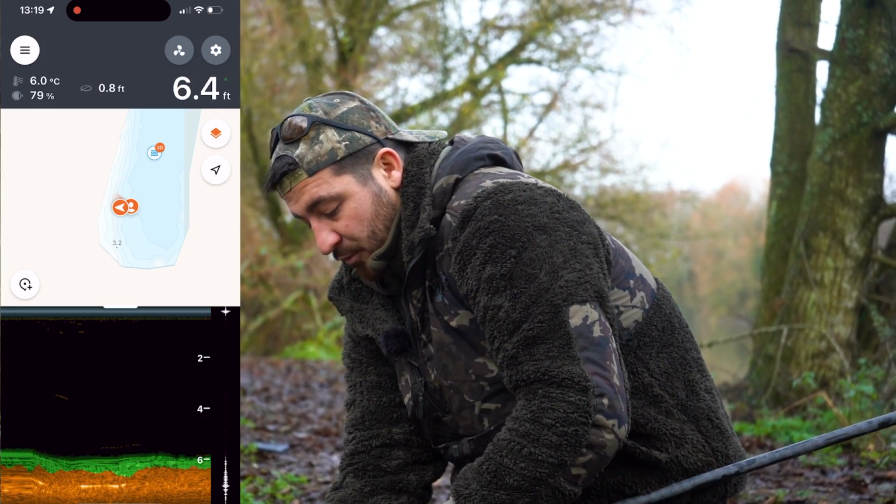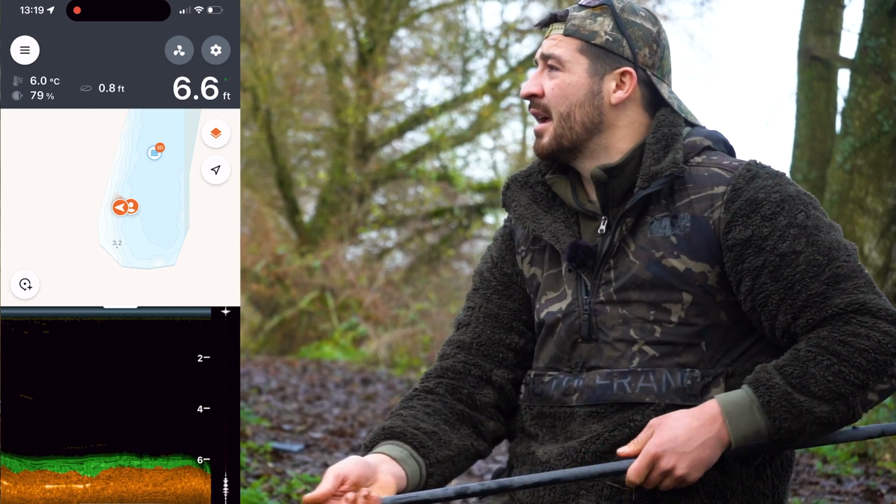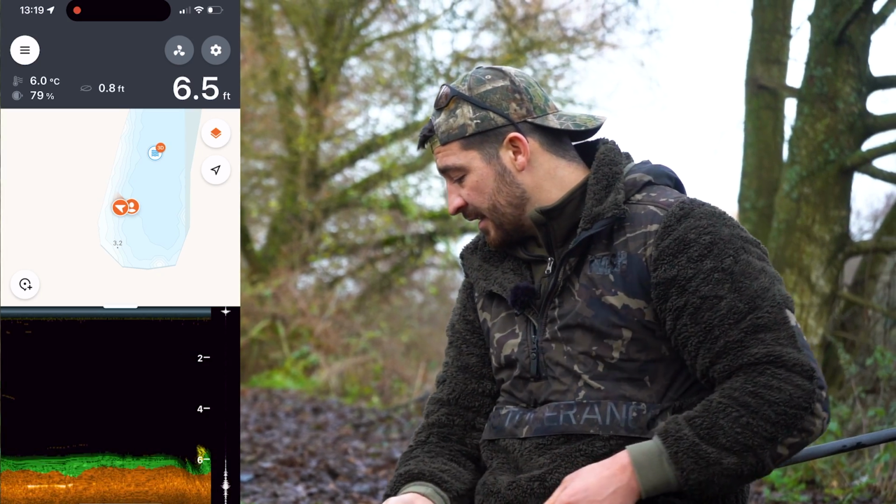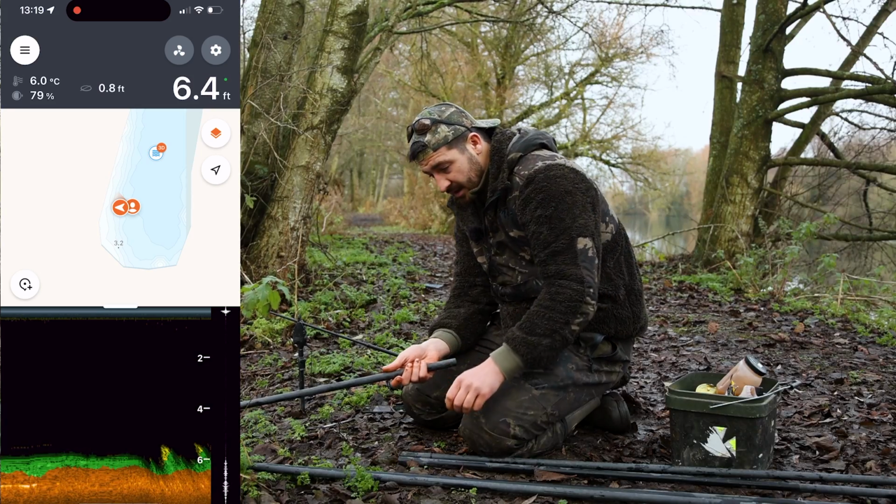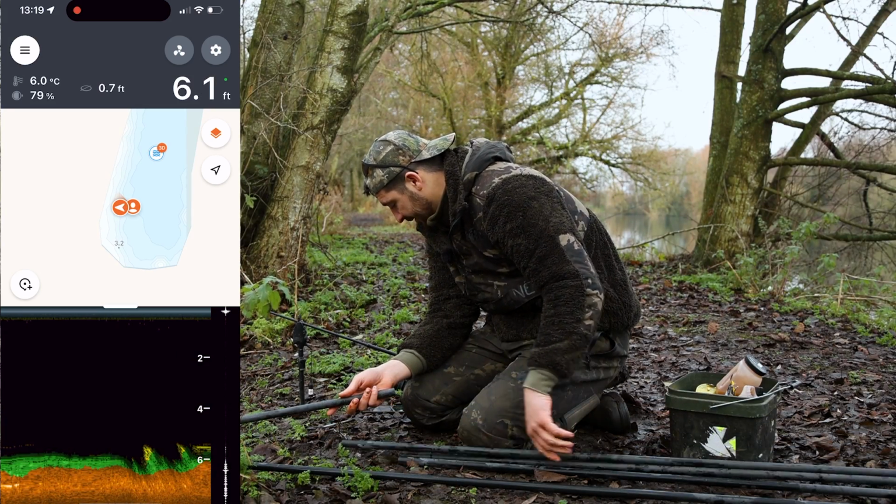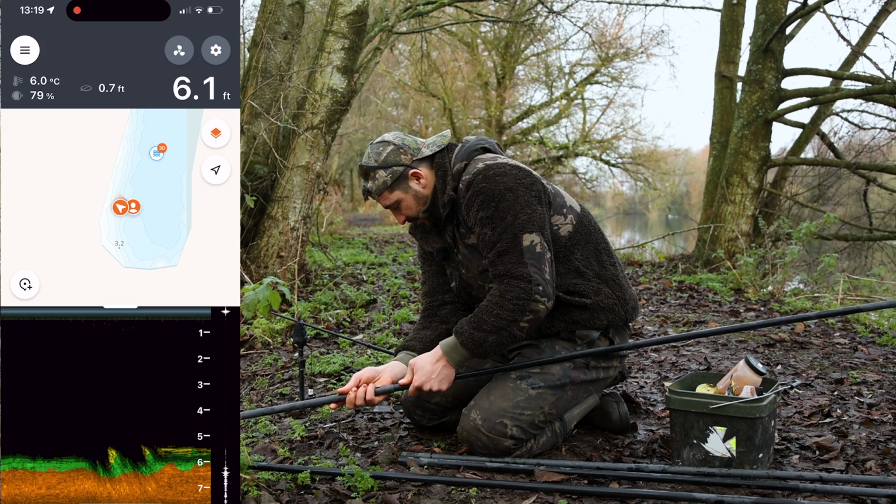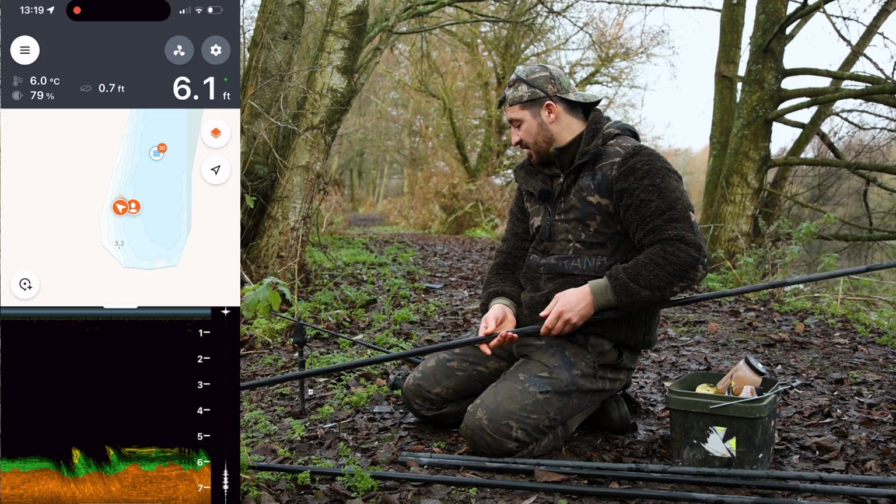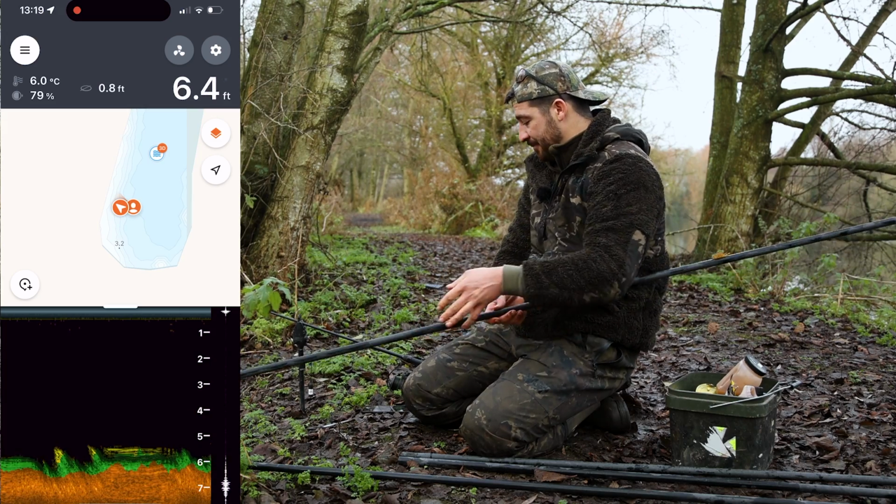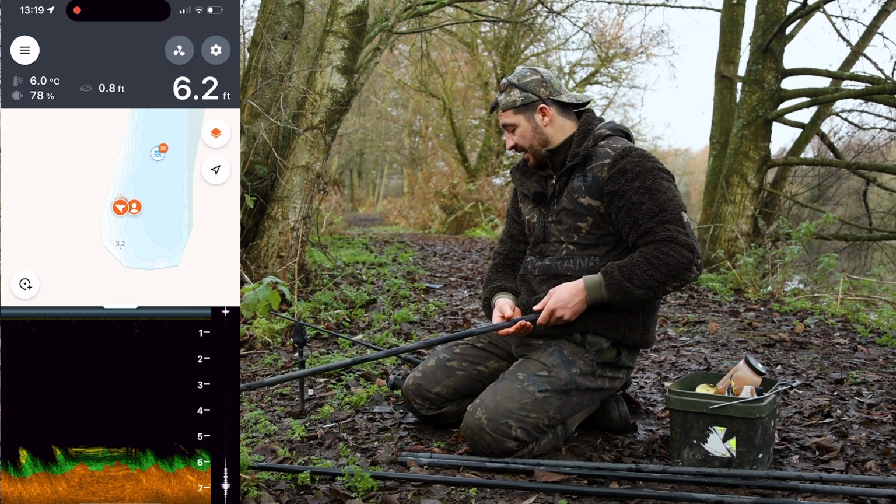We're still in that deep water, in that 6.5 foot, as we're going towards the pads. Coming over a bit of weed again now. I'm getting a bit of yellow on the screen now. All this means is that it's not quite as thick of a reading as the weed. So you start to learn what the different colours are.